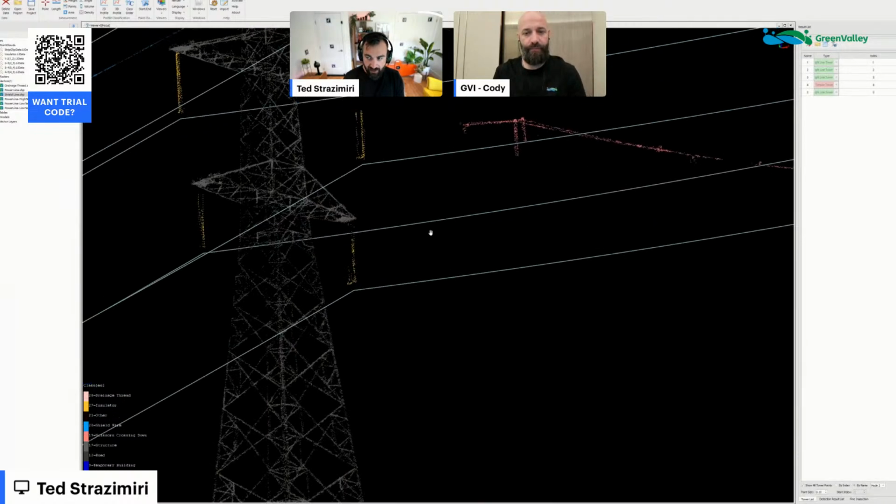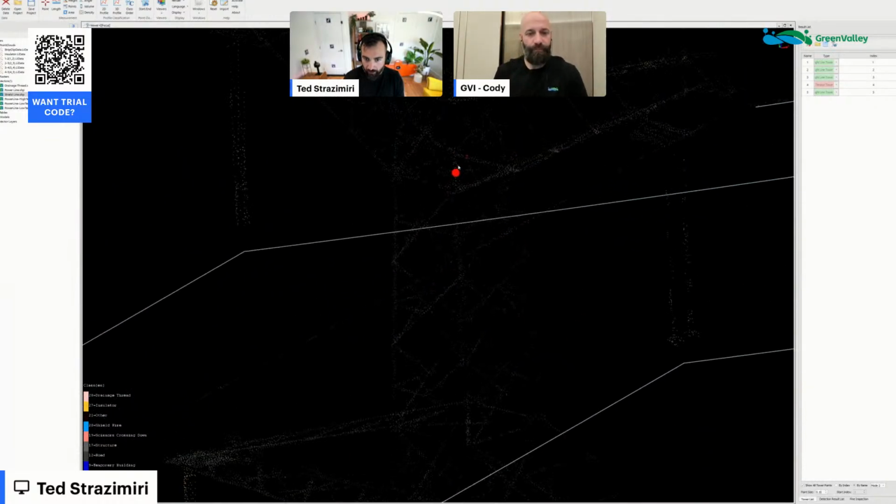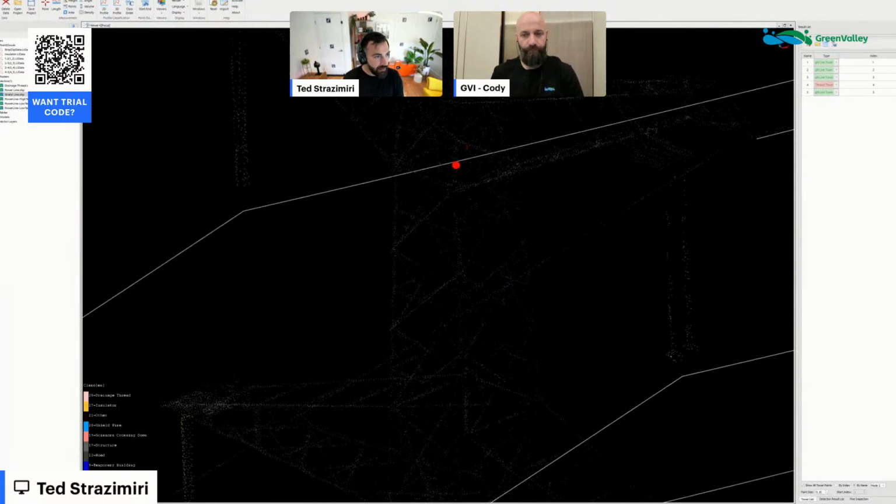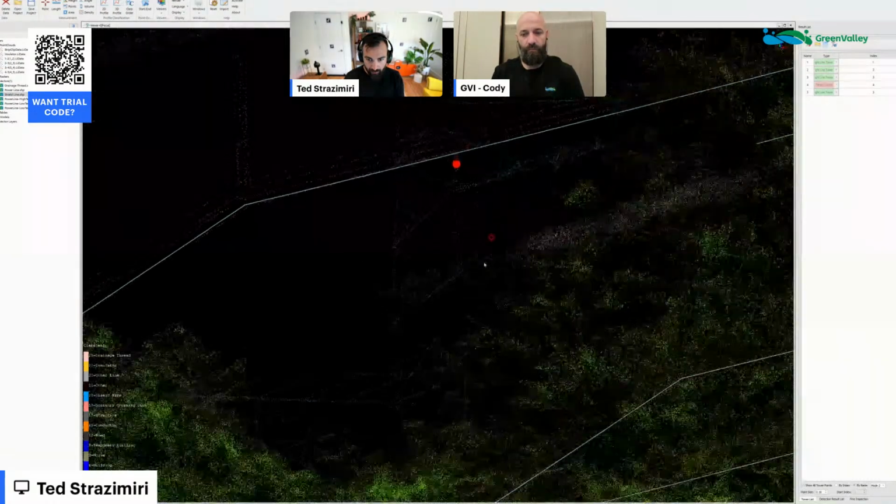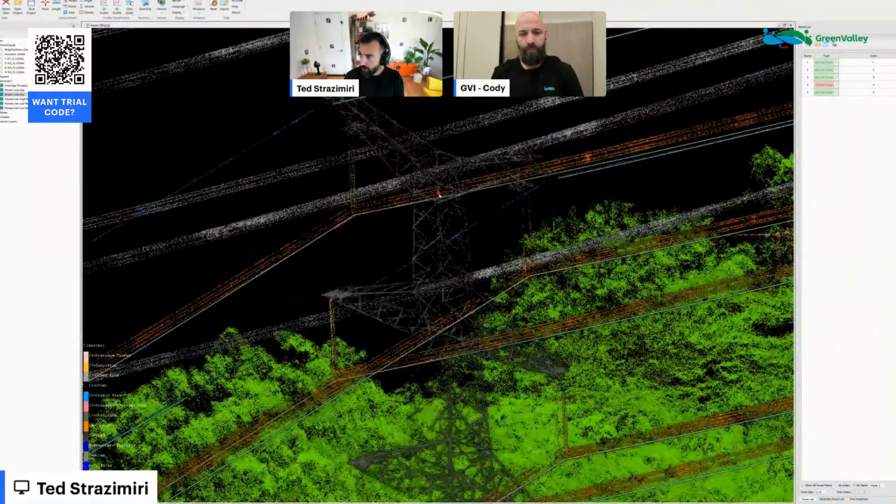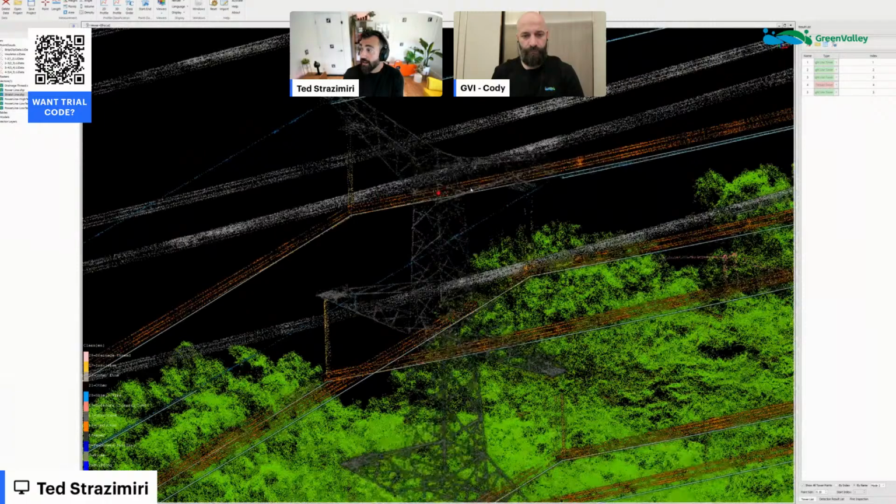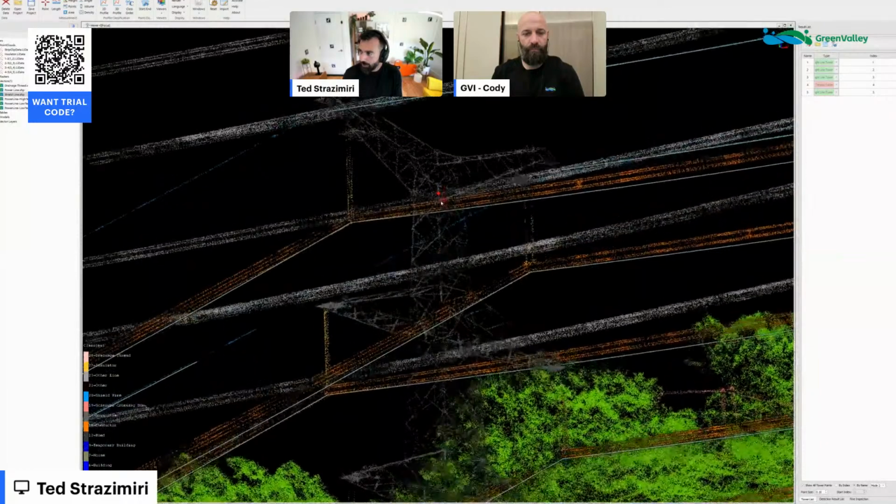Yeah, and so you can see here, back in the app, this little red dot with the number 2. It's a little bit harder to see. Let me just switch everything back on. Maybe this will help. There we go. So you can see this dot. This is essentially a coordinate that says this is the center of the tower and this is the height of the tower.